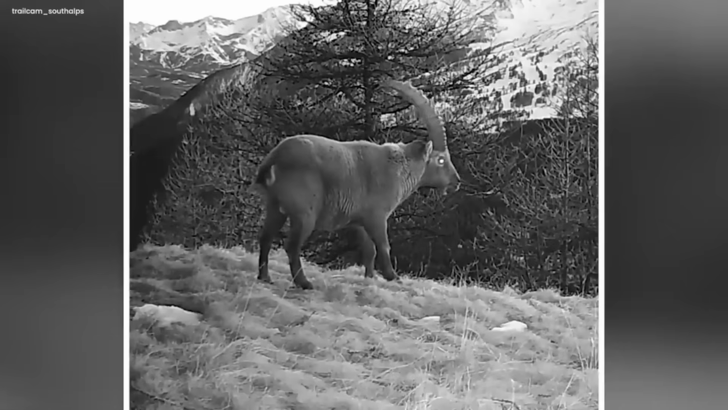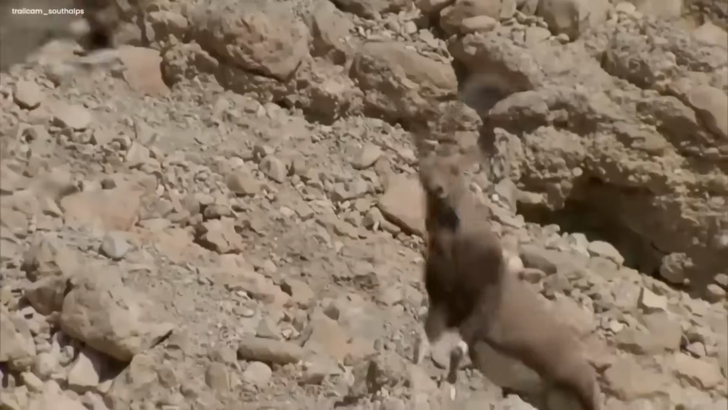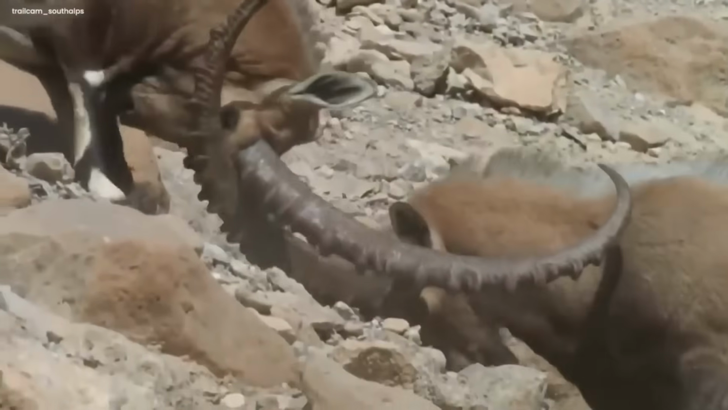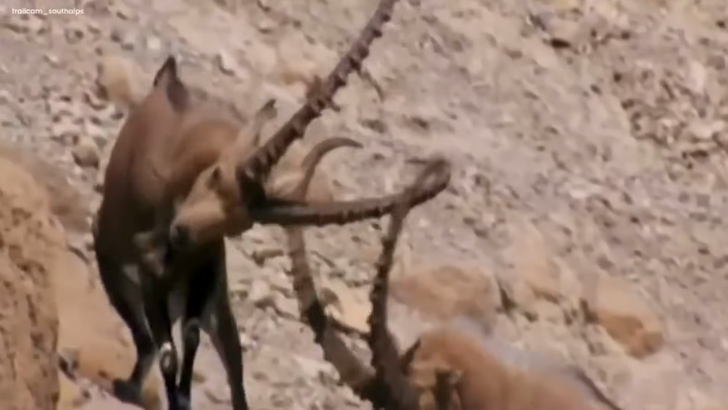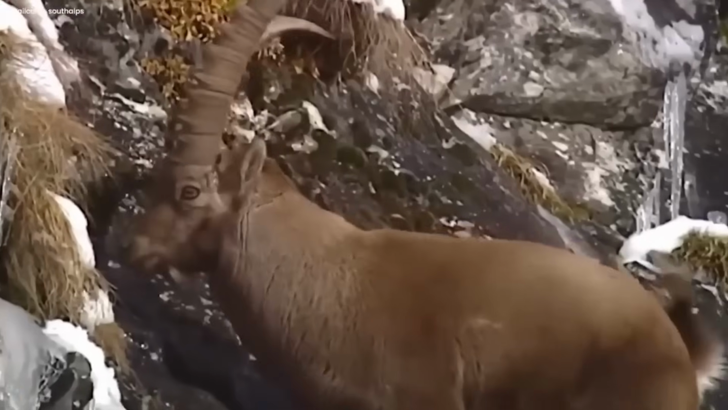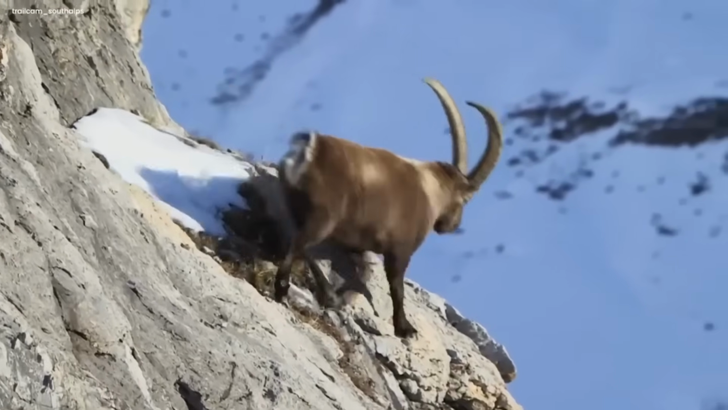The ibex stops and begins to scratch its body using its enormous spiral-structured horns. It's a remarkable sight, those twisted attachments, originally a symbol of strength and protection, now serving as an informal tail scrape. The animal's movements are graceful and thoughtful, showing its nimbleness and adaptation to the harsh mountain life.